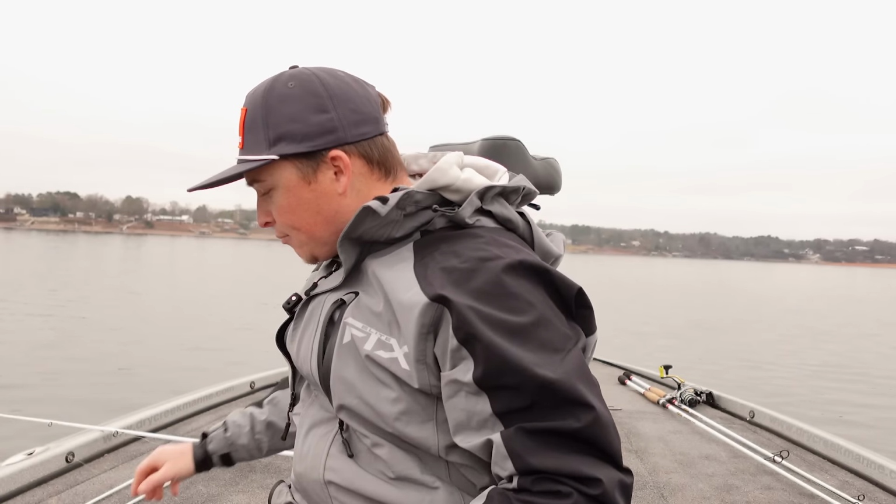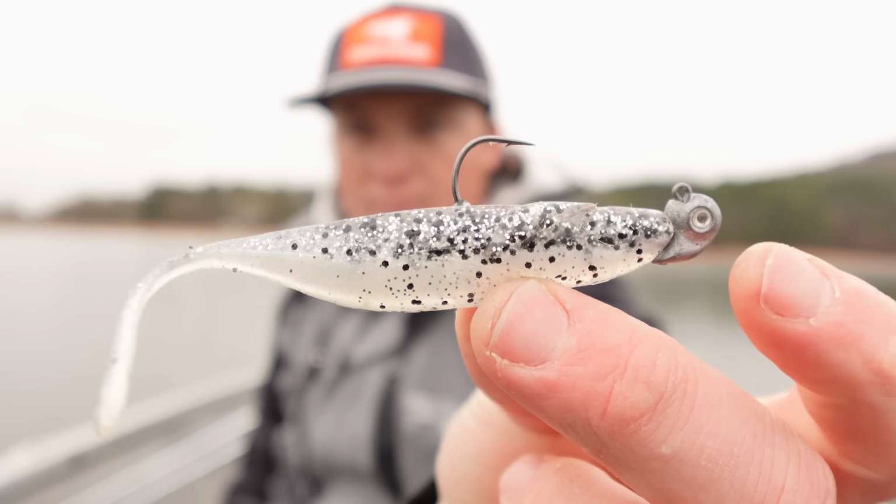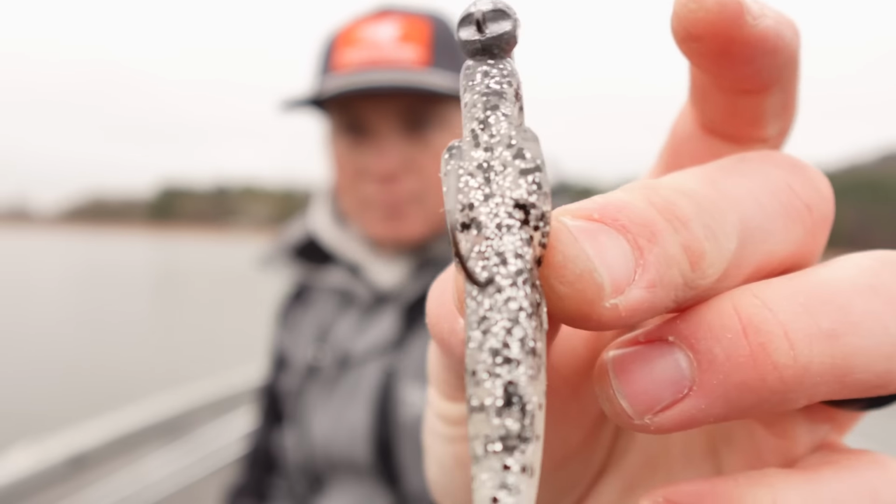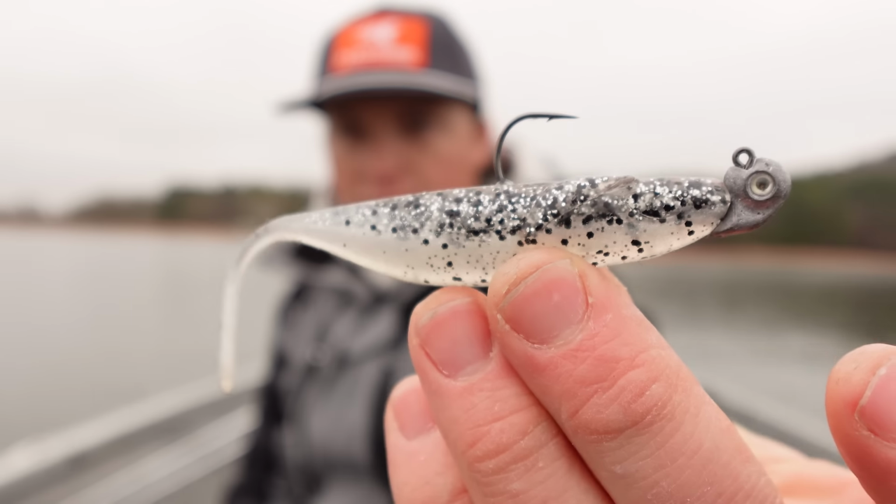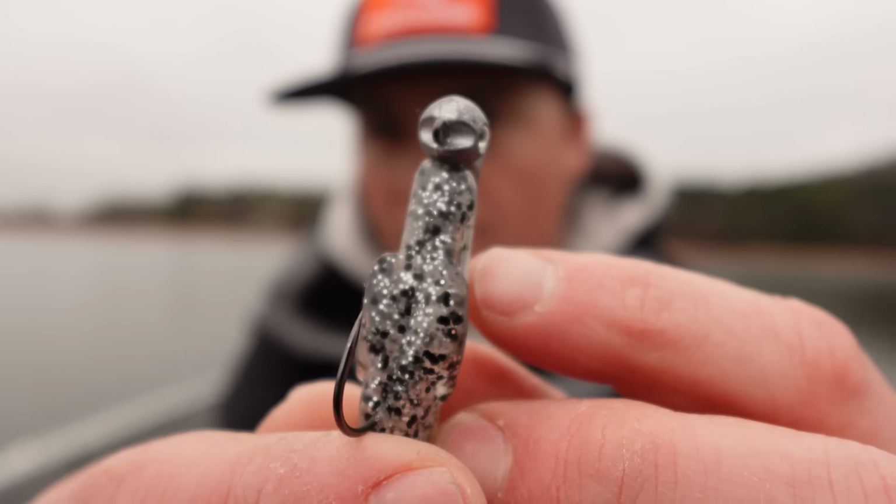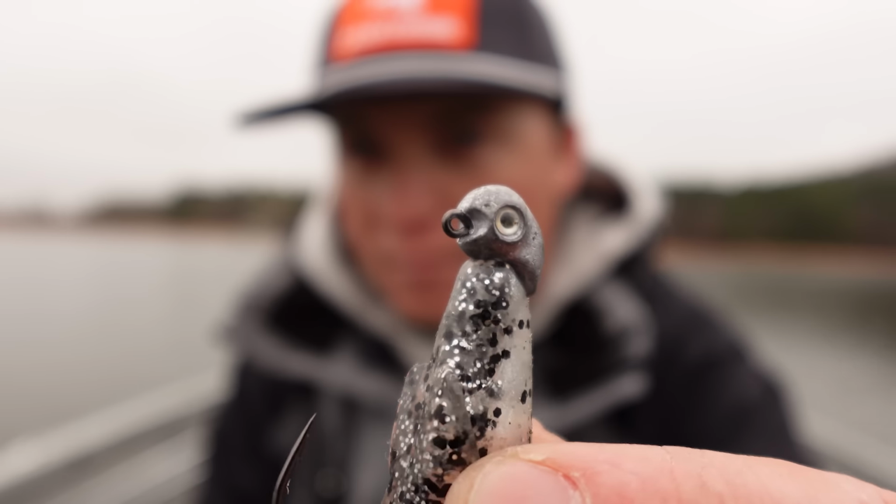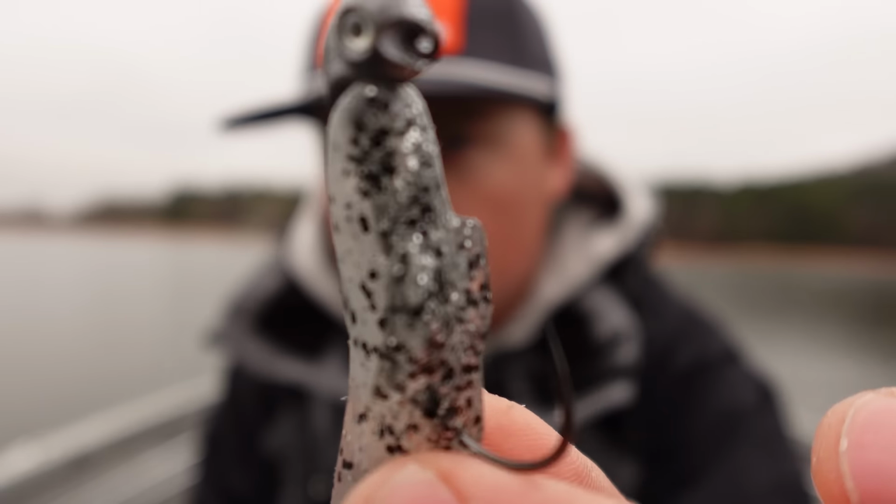And then one that I really like too is the Duckett Sway Minnow. This is the silver shad color. This one's my favorite. I like the gizzard shad color too, especially when I go to Smith Lake in the winter time and stuff. But what's cool about this jig head is this is a Sway head actually made by Duckett. This whole system's made to pair with each other, the Sway Minnow and the Sway head.